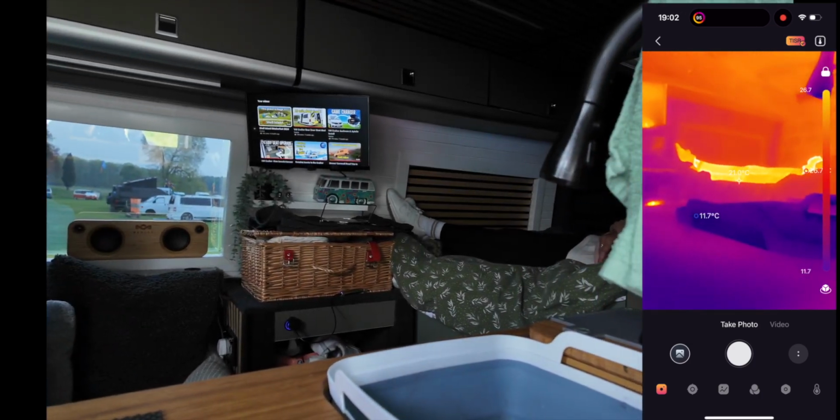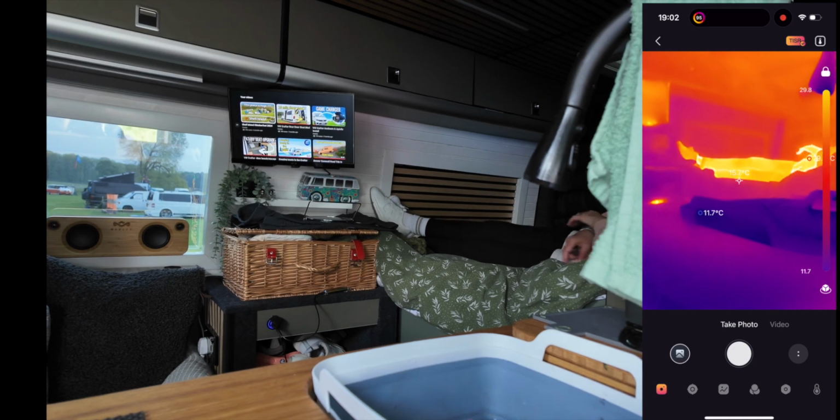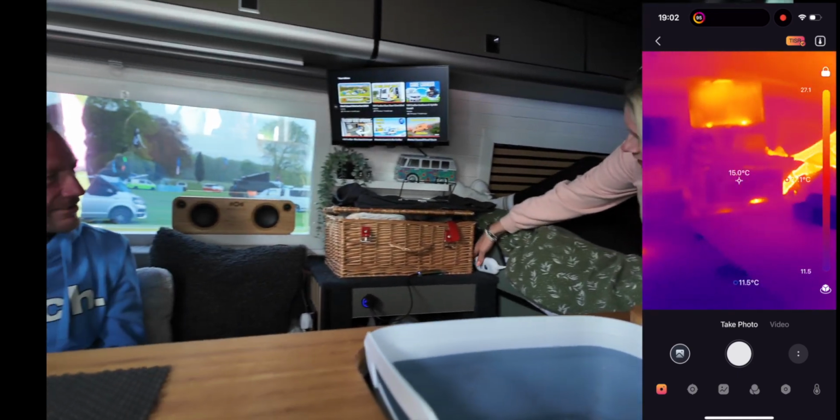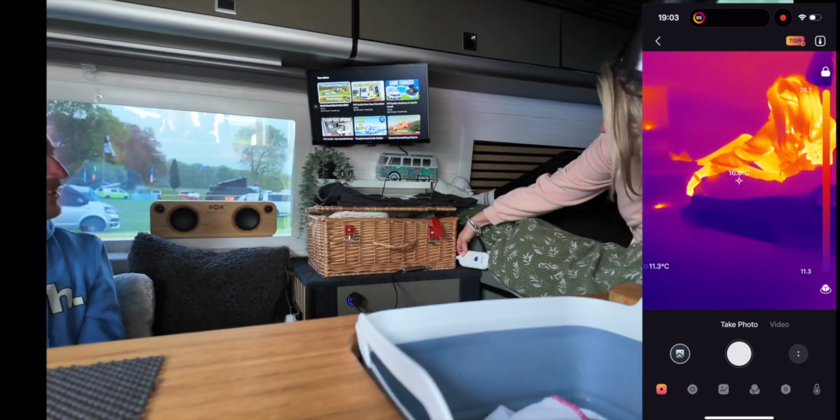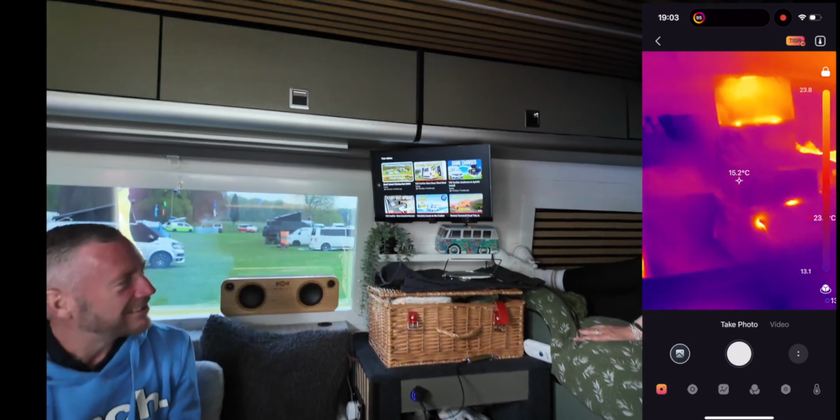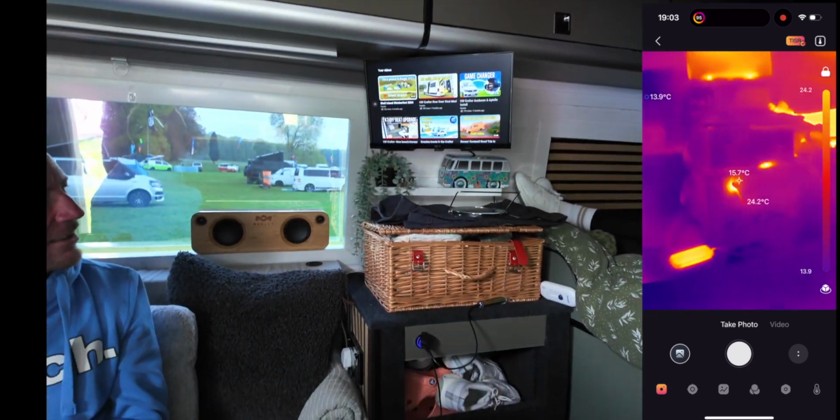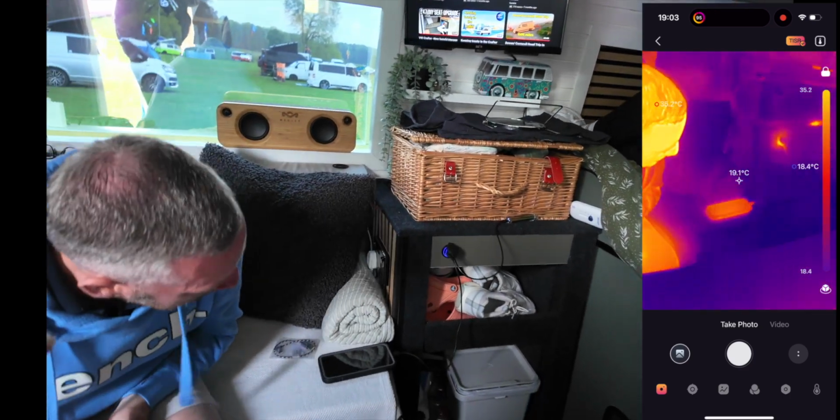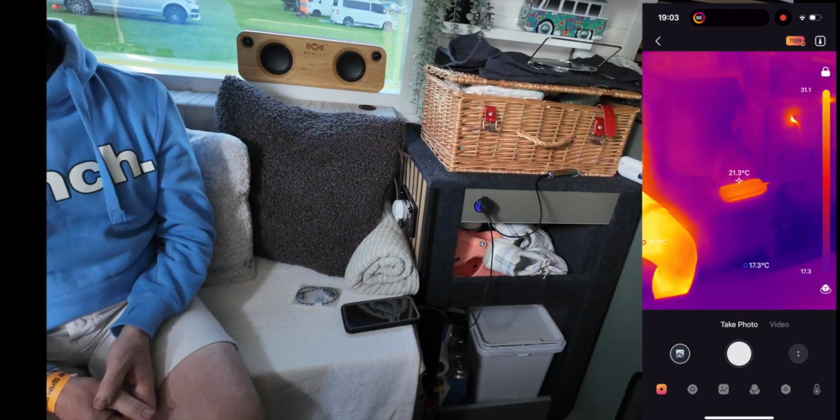Has July not got that heated blanket on? No. Are you sure? What's that? 30 degrees, right? Oh, it's just a leg. It's your leg. We thought that was your heated blanket then. What, my leg? Yeah. Oh, we've got a hotspot down there, mate. What's that light down there? Oh, it's my phone, look. Is that your phone? Yeah. Oh, mate, it's not too bad, that. 23 degrees.